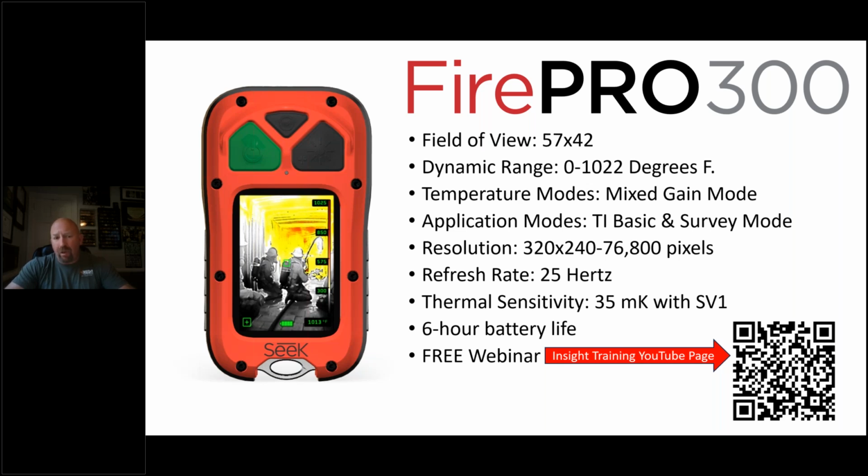The buttons, you can work with a gloved hand. The center button is actually used for photo or video. The dynamic range, or temperature range, is the same as the 200. It operates off a mixed gain mode. It has TI Basic and Survey mode. However, the 300 has 320 by 240, which is 76,800 pixels. Plus it has a video recording option, which is pretty neat for me and anyone doing training. The thermal sensitivity and battery life is the same.